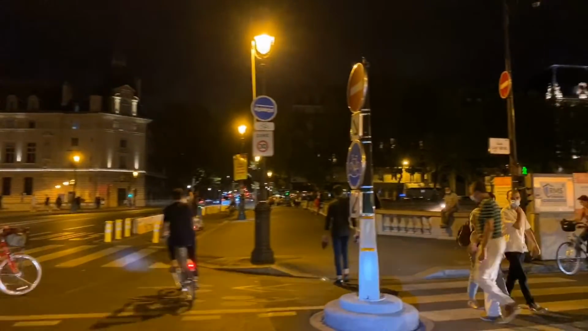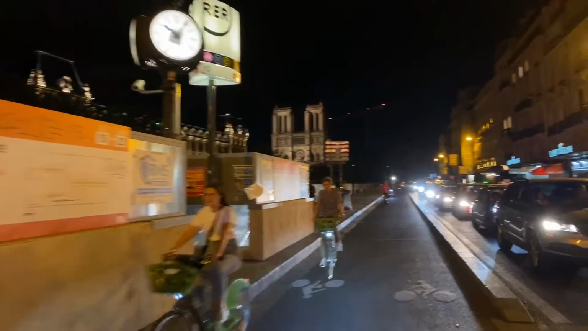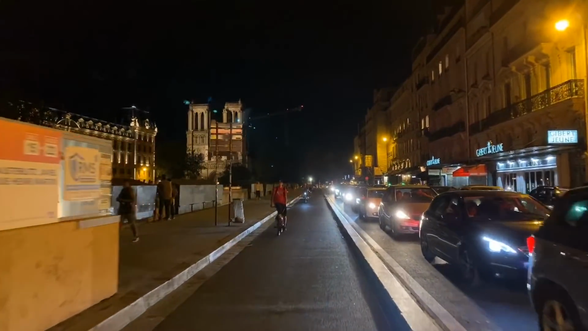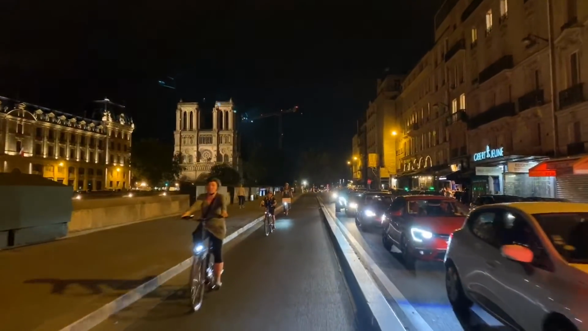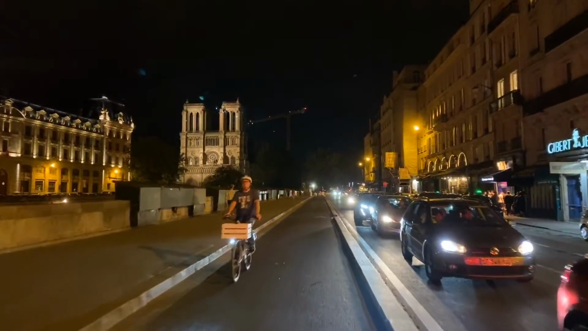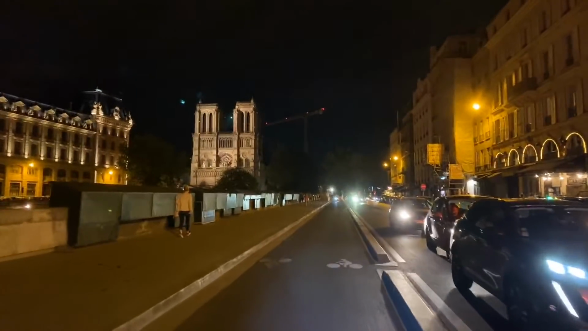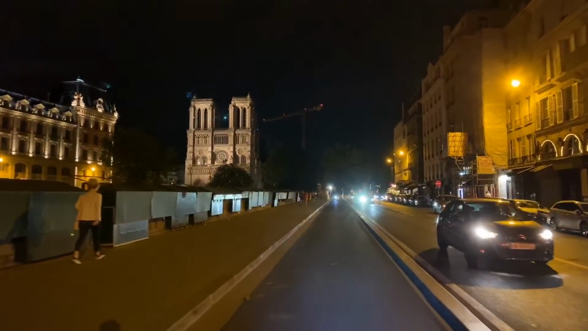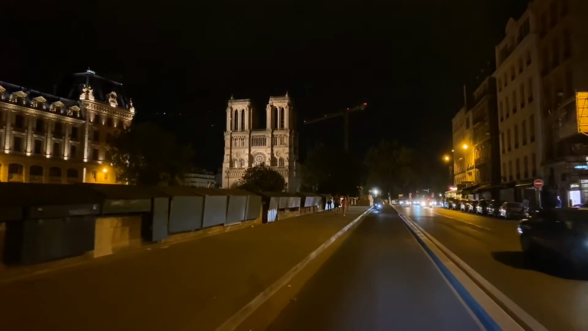We're headed for Notre-Dame, because Notre-Dame isn't lit up quite the same, but it is lit up all the same, a little bit, as you can see there. Got a lot of ground to cover tonight, literally. So let's dive right in.